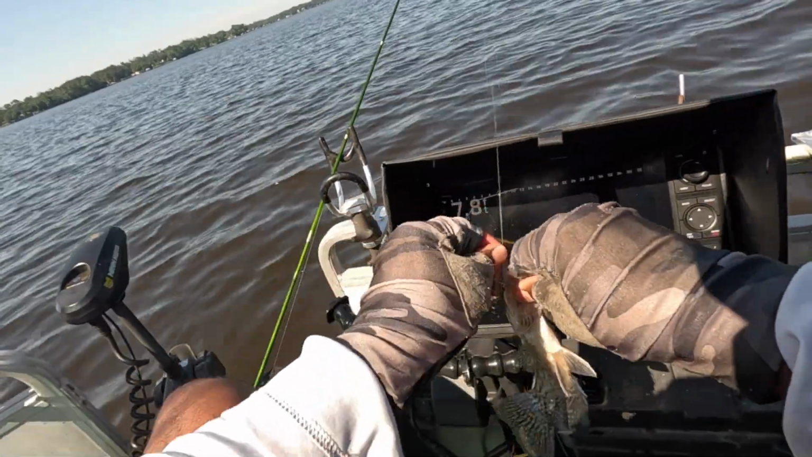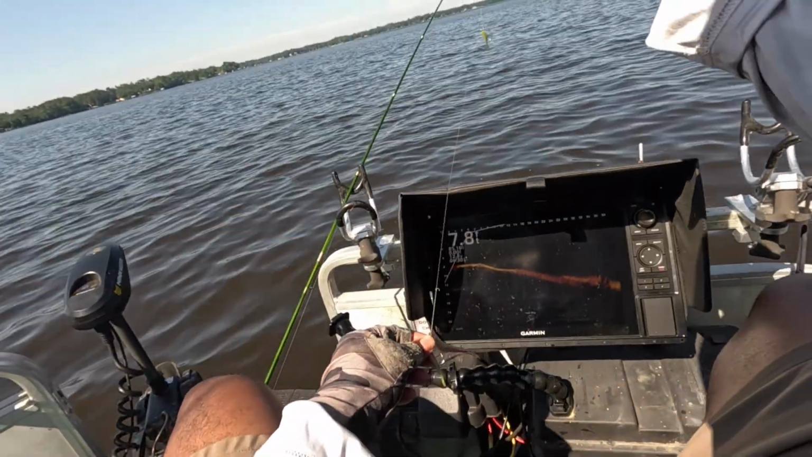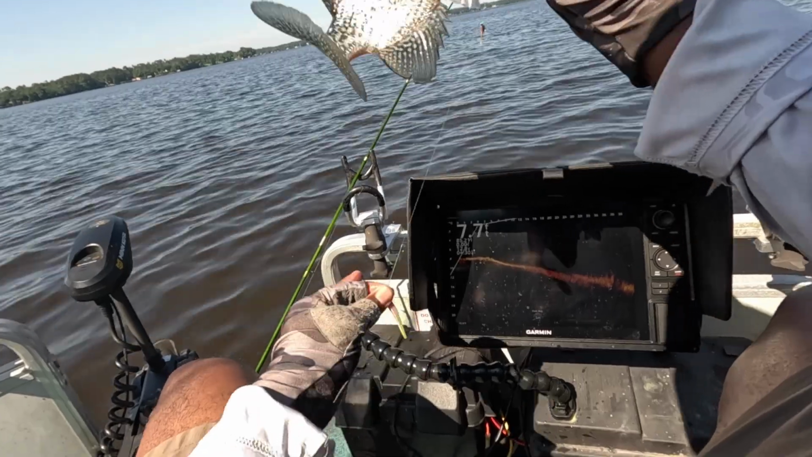Jeez, and this is my problem. I'm supposed to be hitting 10 different holes, and I'm sitting here getting stuck on these little fellas. They're fun to catch, though. You guys don't blame me. I know it.